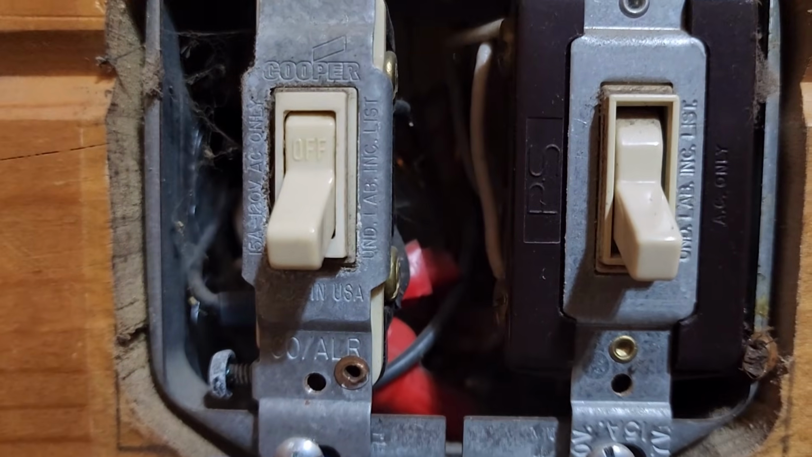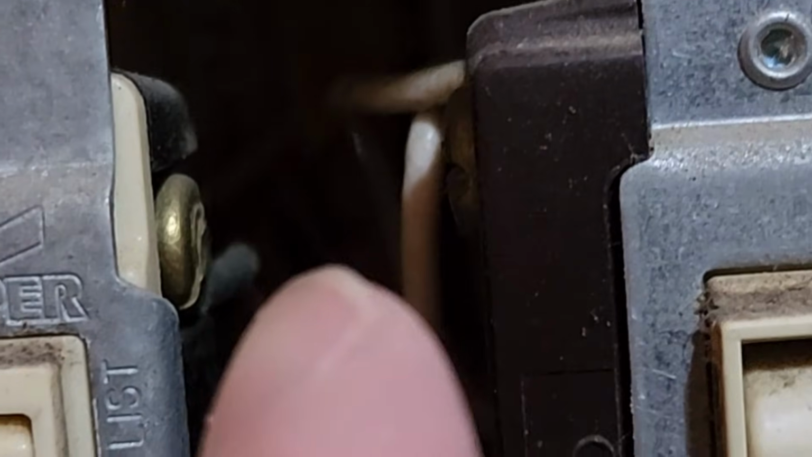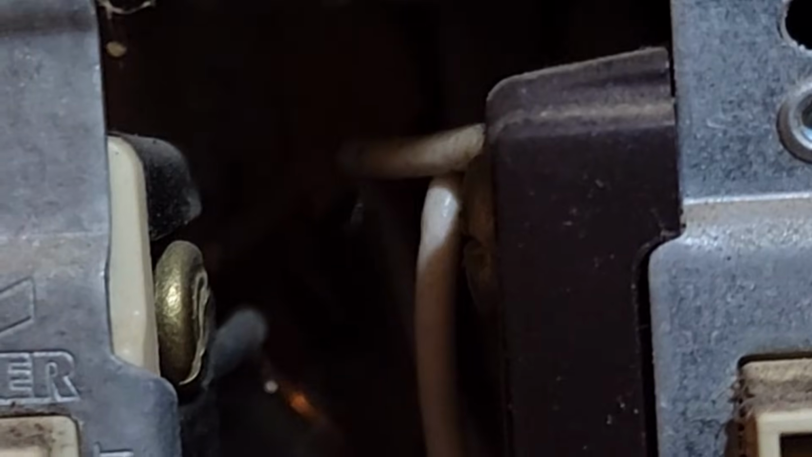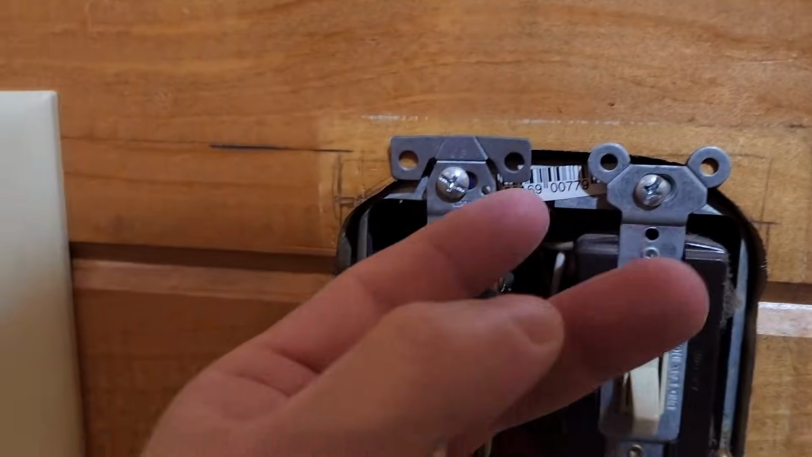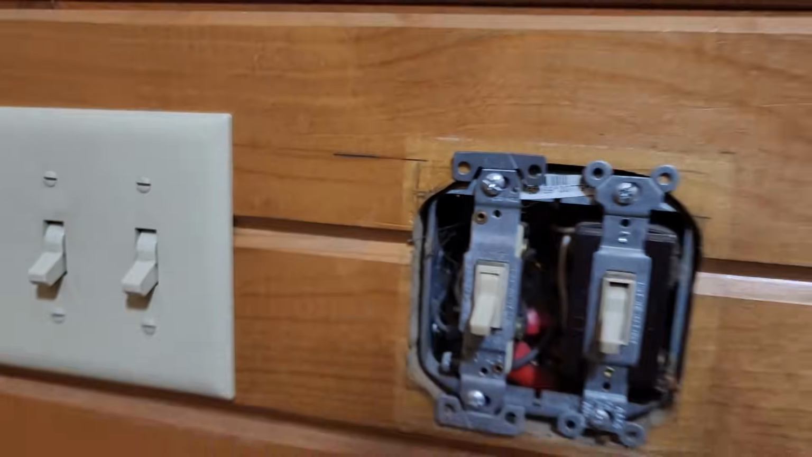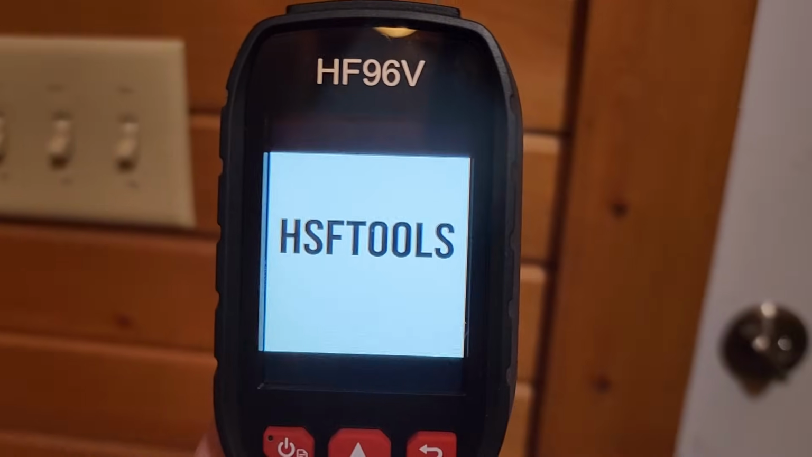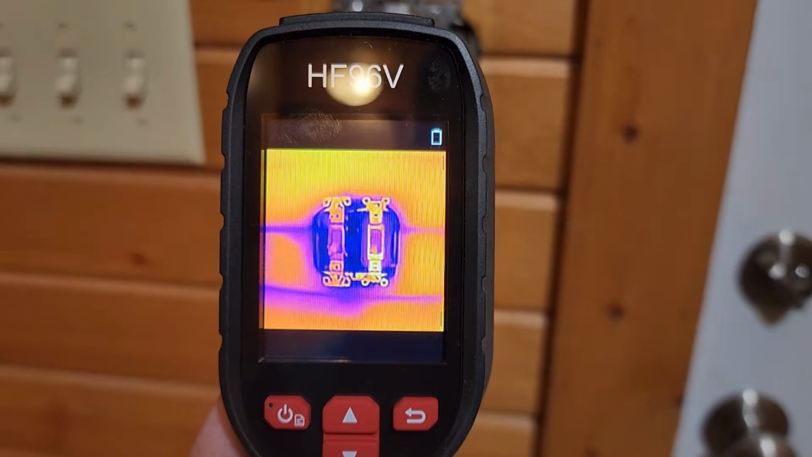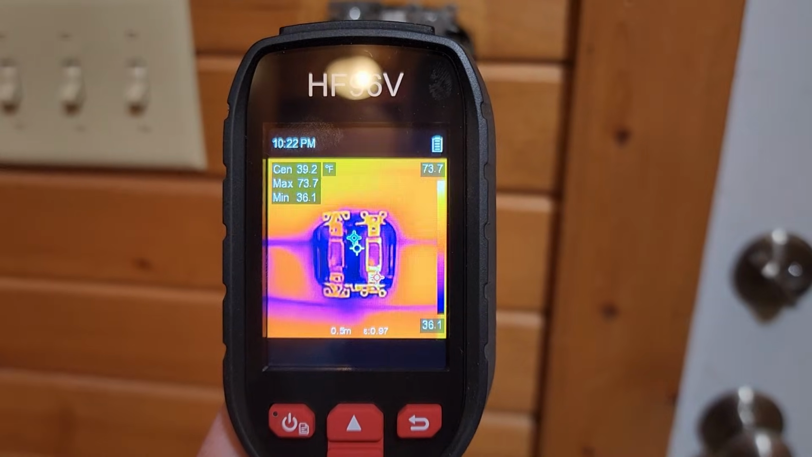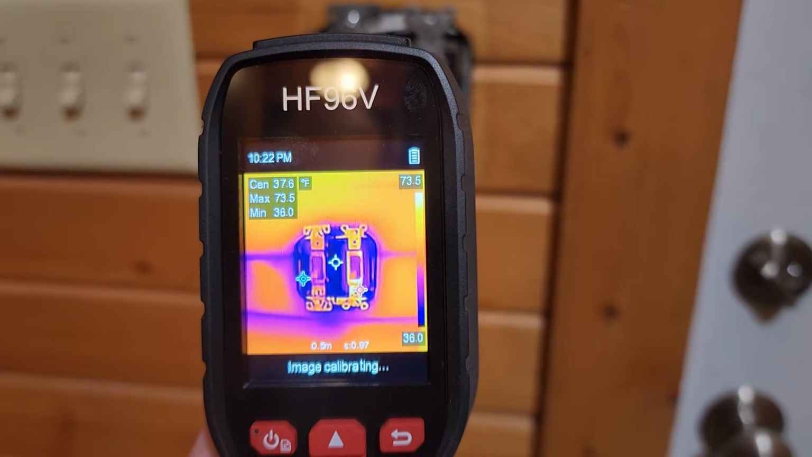Now that I got the cover off, see right there, you can actually see the little cobweb guy, there's enough of a breeze there to actually kind of throw it around. So there is wind coming right through this thing. Let's see if the thermal imager shows any cooler or about the same with just the cover off of it. You can see 36 degrees inside there.